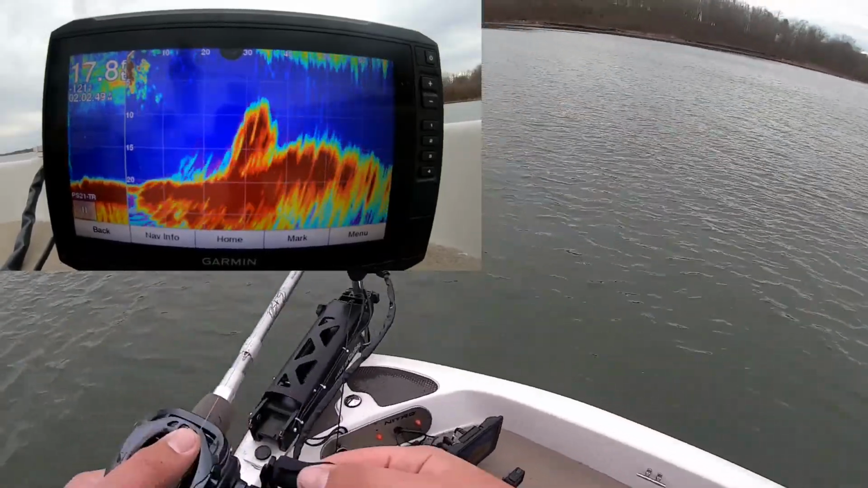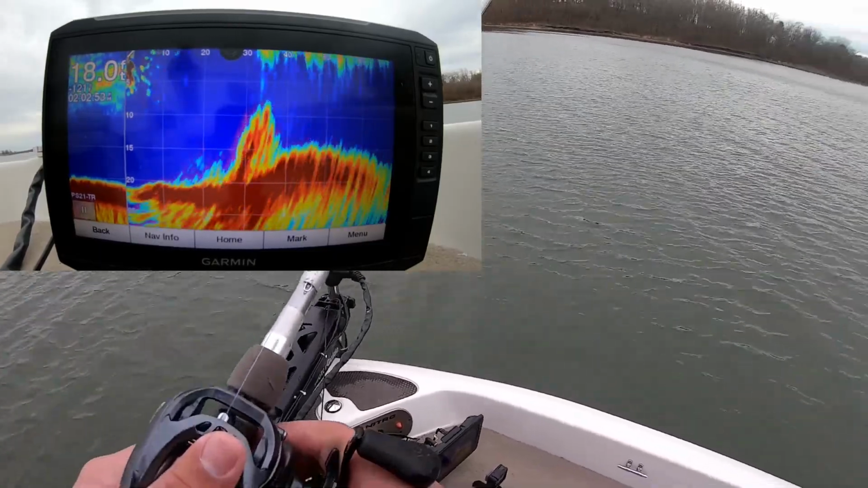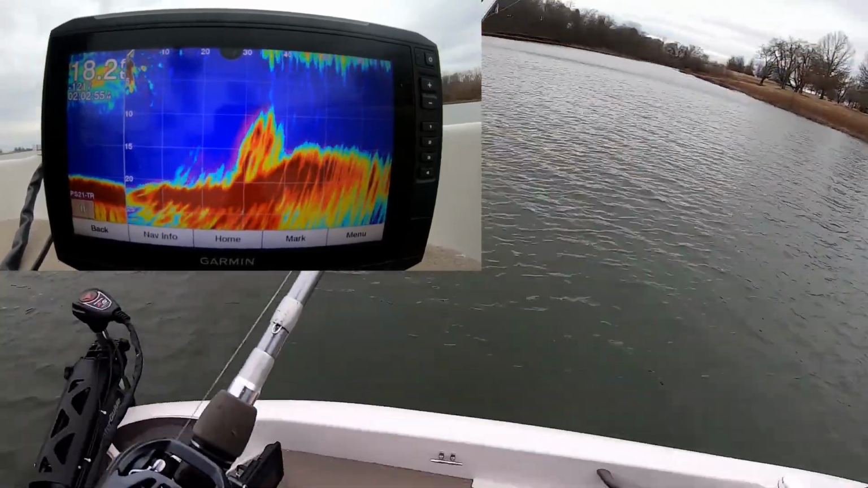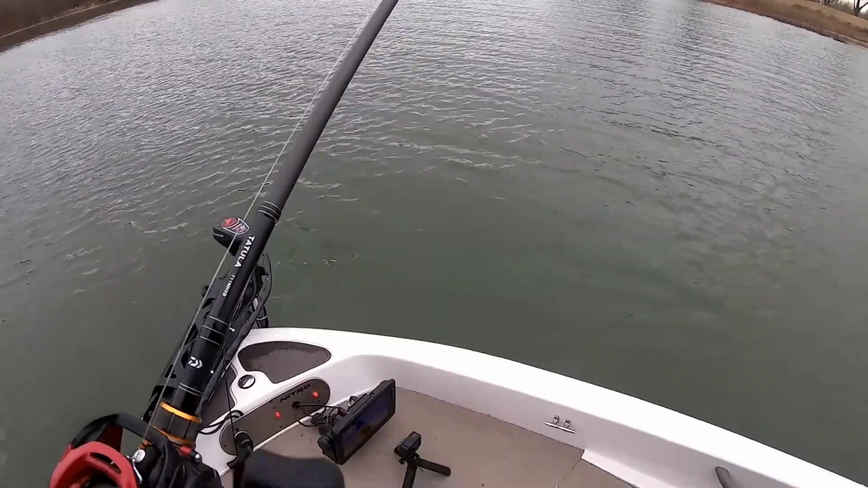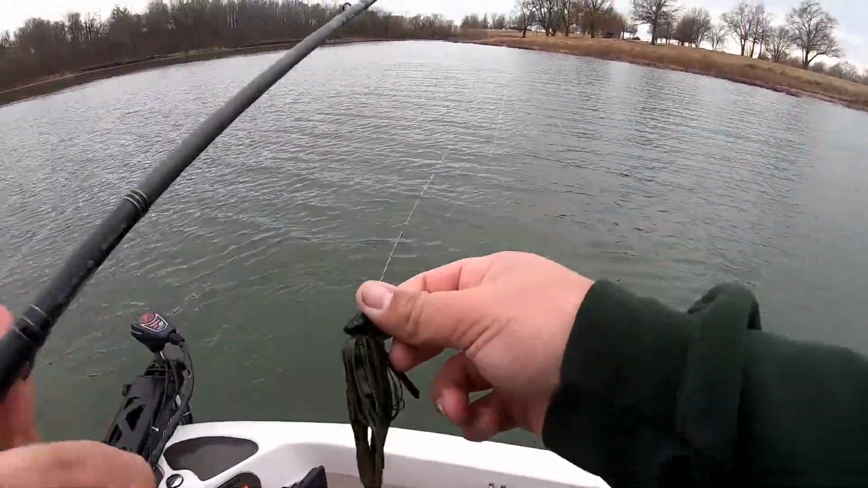Oh, a bite finally. And as soon as I get in it, get stuck in it. Gross.